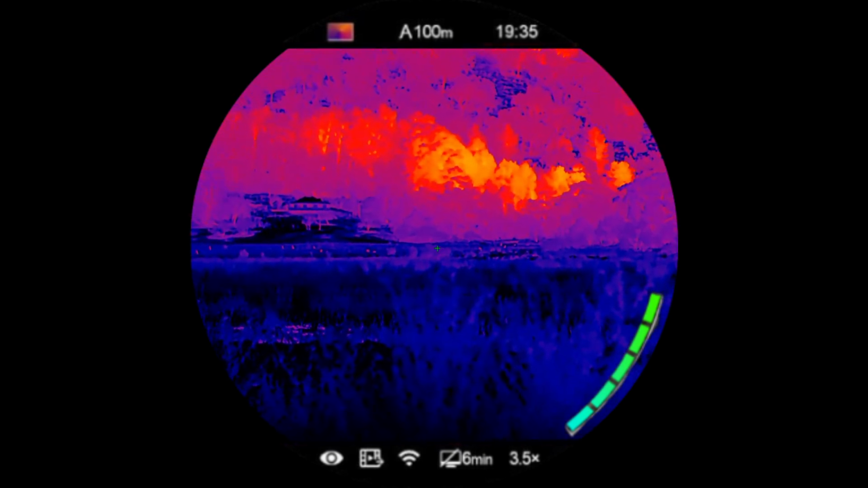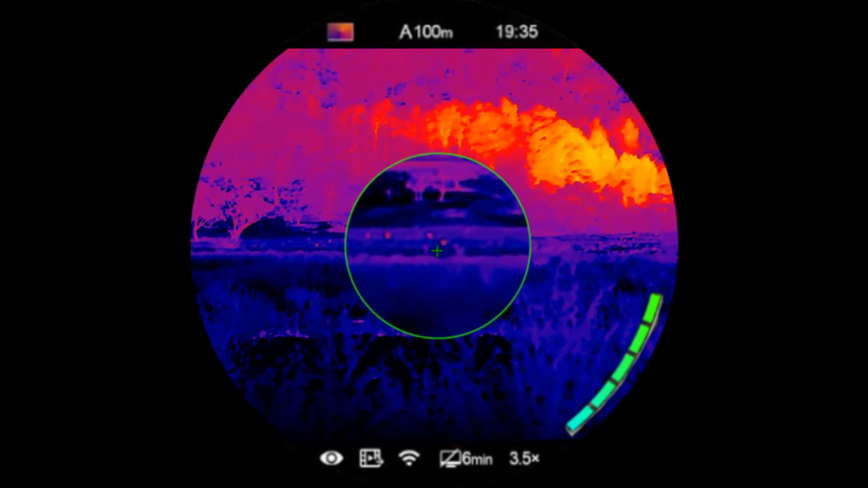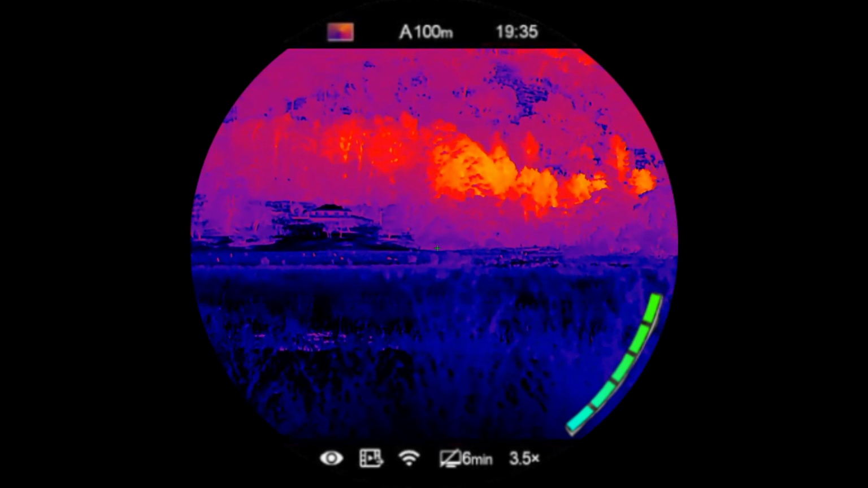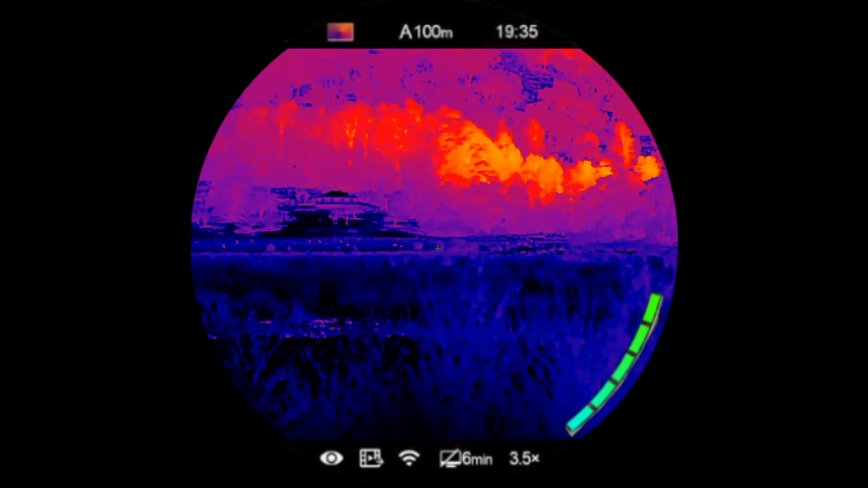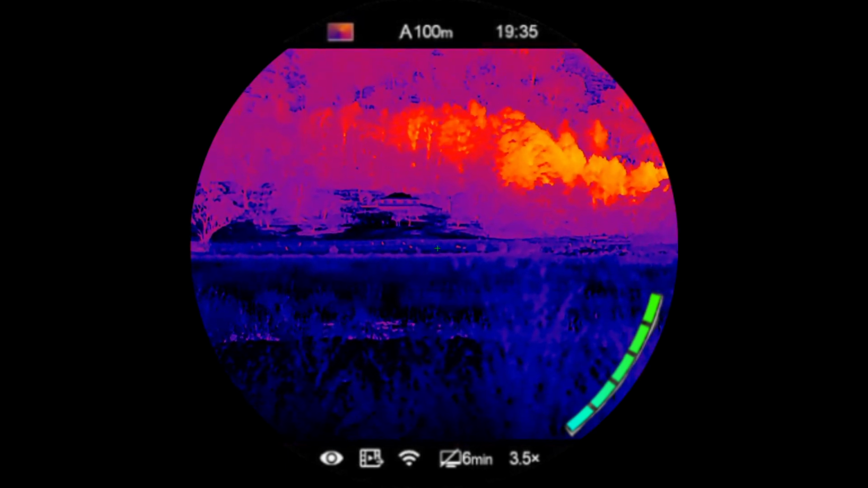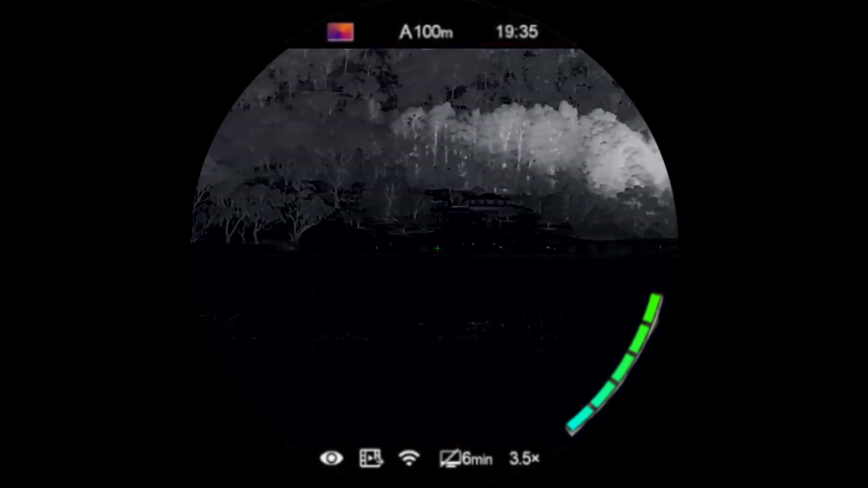Look, to be honest, I hate this color palette, fusion, rainbow, whatever you call it. I don't know why they put it in. Personally, when I think of rainbow, I think predator, you know, blue for the colder stuff, and you move into your greens, your yellows, your reds. But, you know, beggars can't be choosers, I guess. You can see them, but it's just a shit colour palette. I hate it. Anyway, moving on, and highlights.